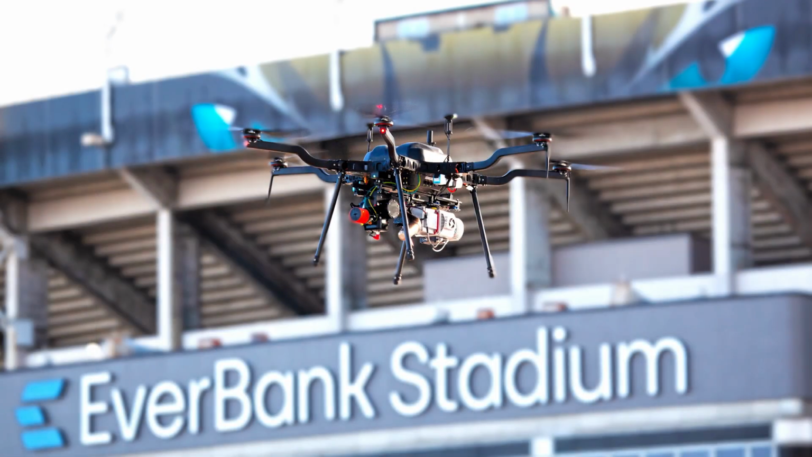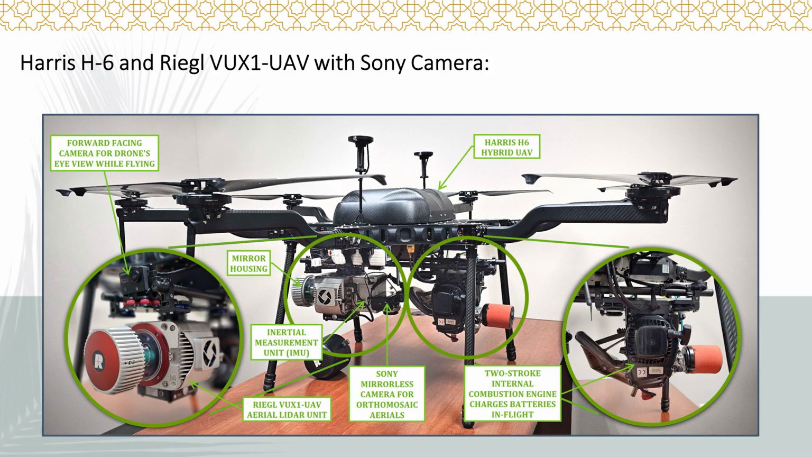Kind of run over the tools a little bit. This is a shot of our UAV that we use. It's a fairly large system. It's a Harris H6 UAV. This is kind of a breakaway shot of it.